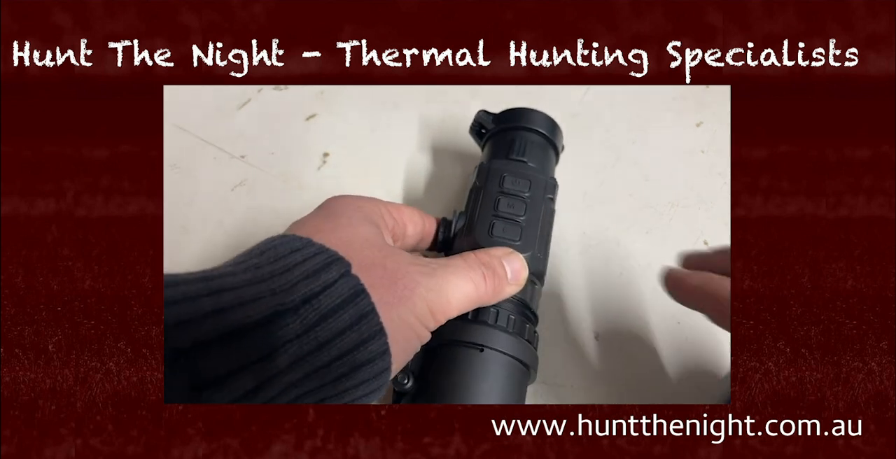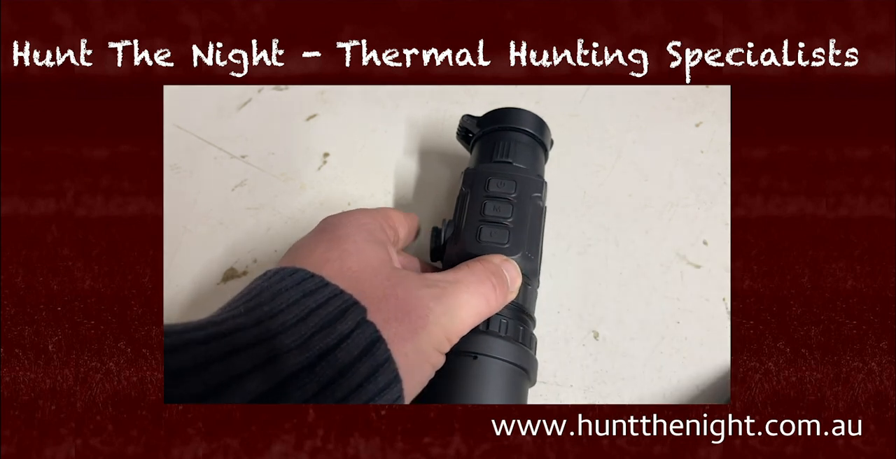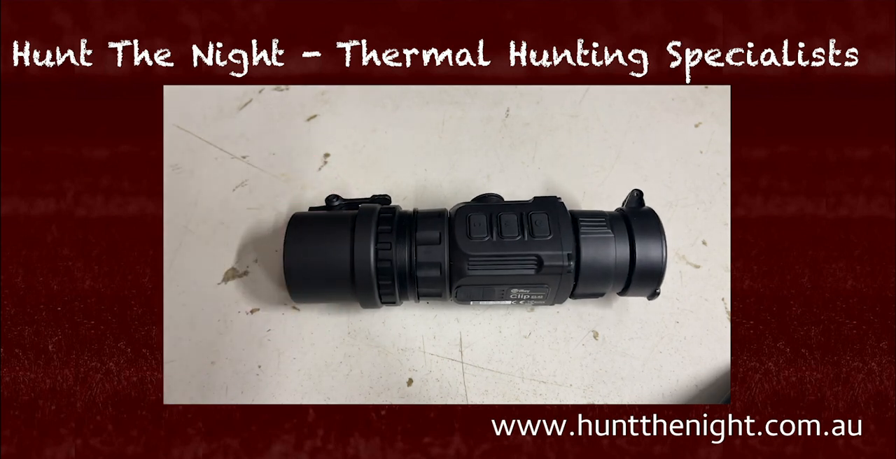Now, what I did find is it's really simple to zero. What you do is you hold the M and the C button down and it comes up with a little menu. Now, this one moves it one way and that one moves the image that way. And basically you move the image around until your reticle is over where the point of impact was. Simple as that. Then I was able to take it off, I was able to put it back on, and I was dead on.